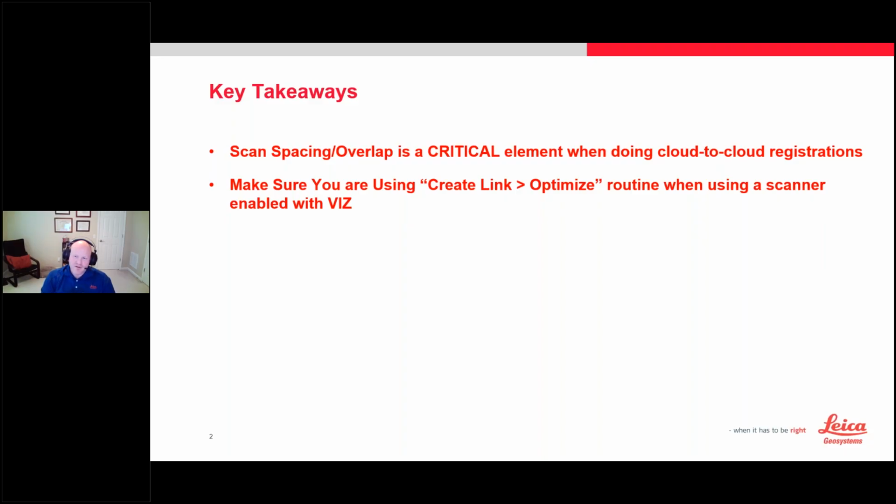The Viz by itself has a 1 in 100 accuracy usually. So if you pick that scanner up and you move it 25 feet, it usually knows where it is within about 0.25 feet. And I've found that to be pretty reliable, pretty predictable. And when you go to create that link, if it jumps, I would hit cancel, don't create that link. And when you hit cancel, it doesn't move the scan. It puts it where Viz had it.